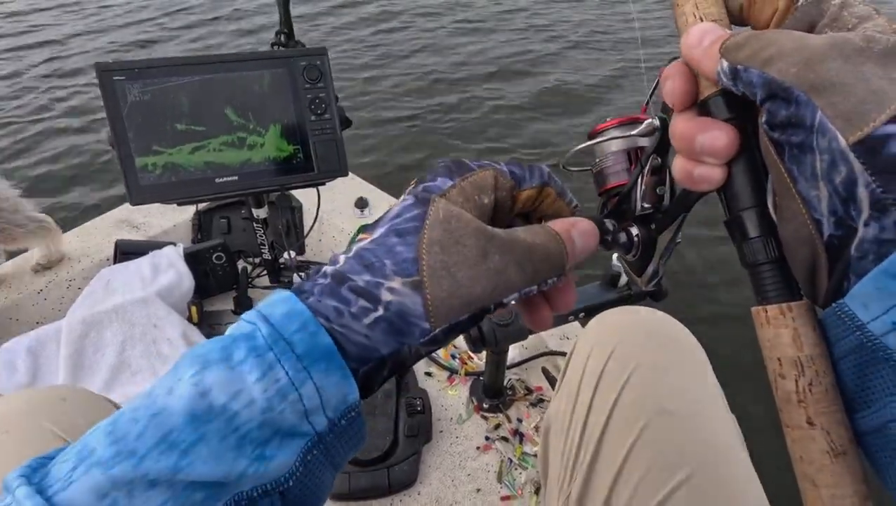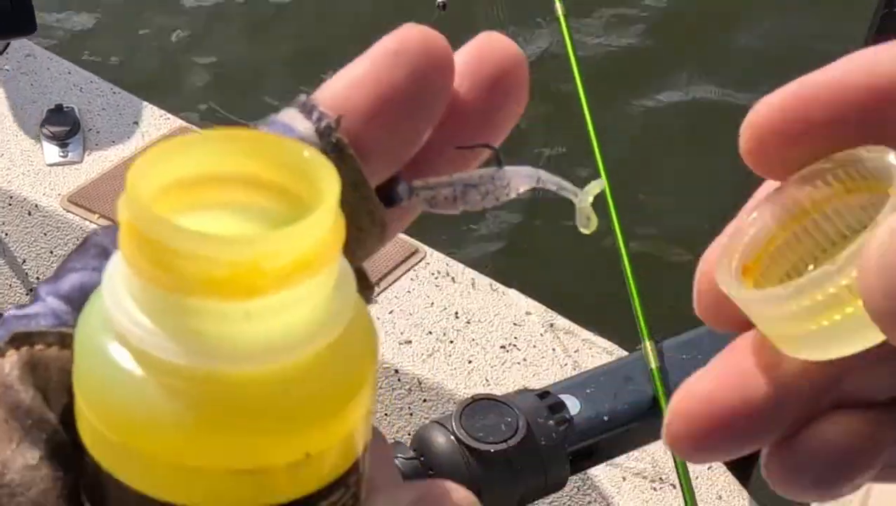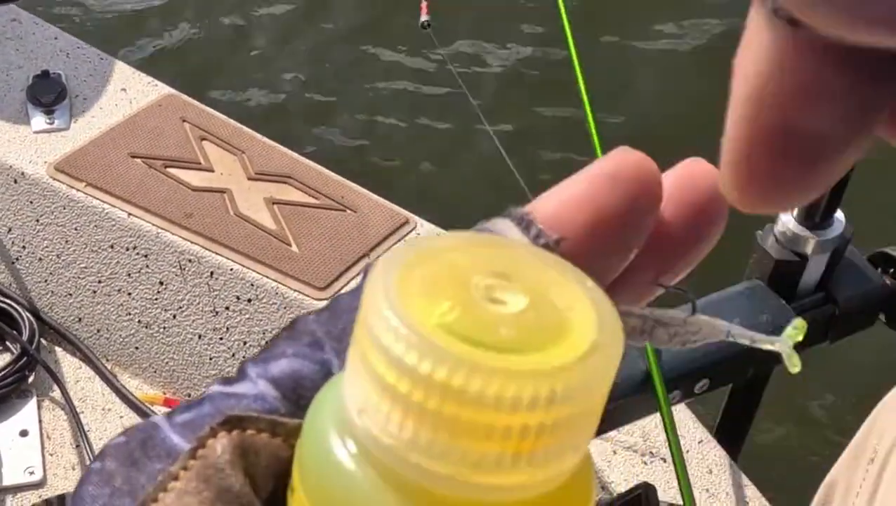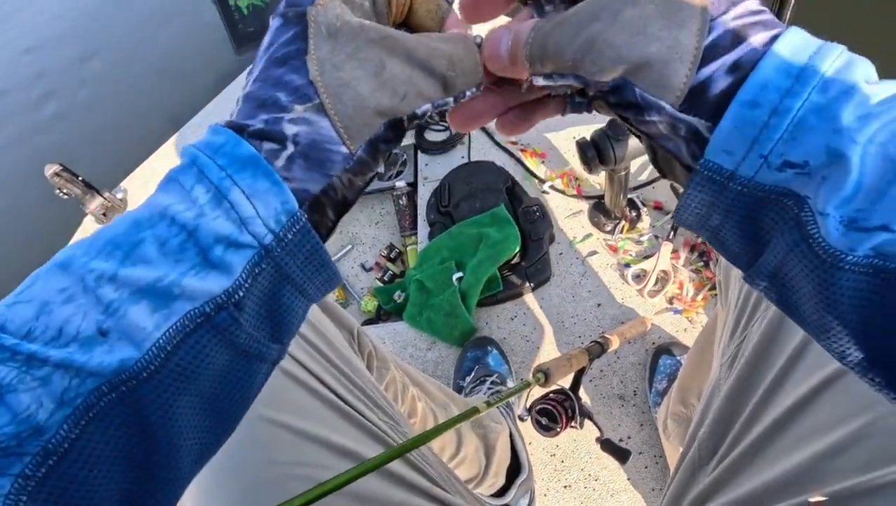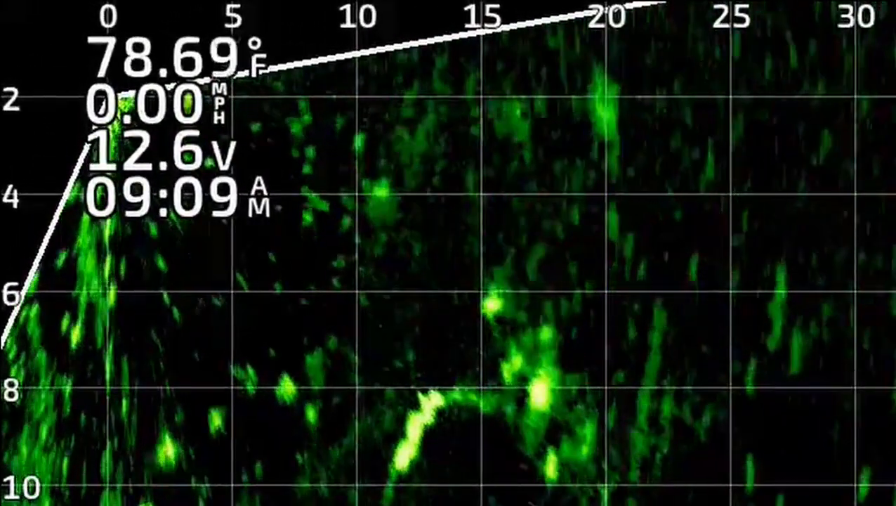Wasn't getting any bites, so I decided to change up, and I went to an ultra finesse lure. This is the Bobby Garland Itty Bit Slab Hunter. It's 1.25 inches long. I dipped the tail in chartreuse. I was catching them on monkey milk color or pure white. 32nd ounce jig head. There you see the jig dropping 20 feet from the boat.